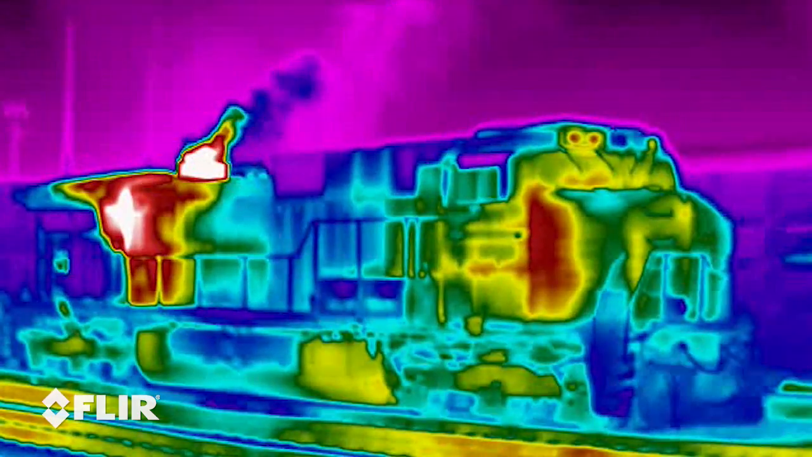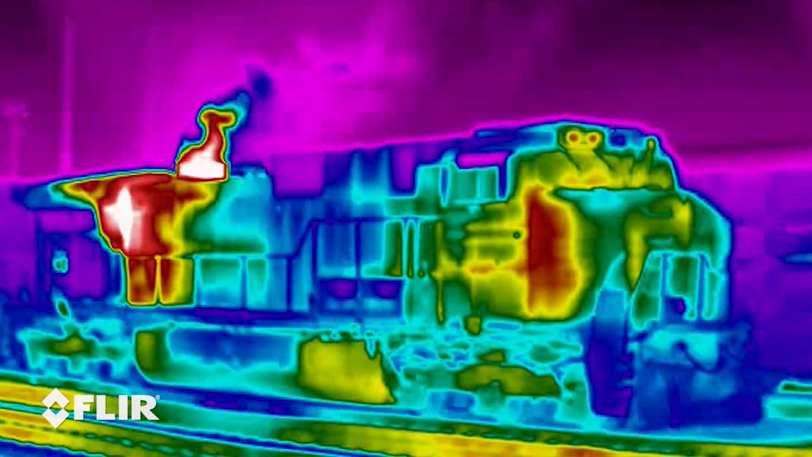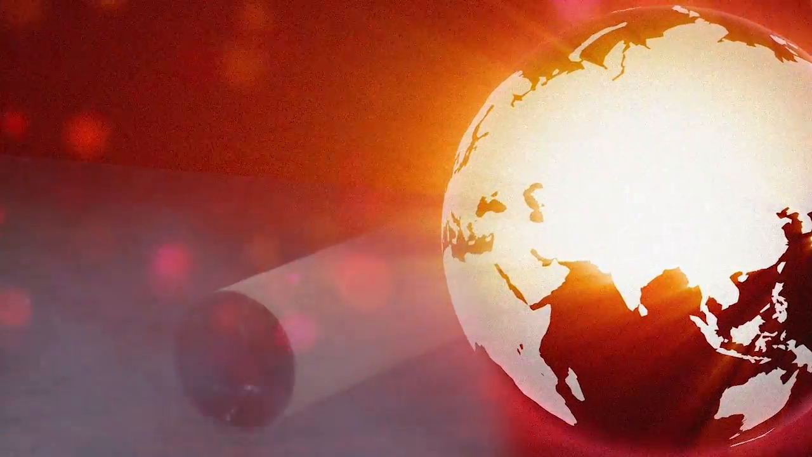Fossil fuels are plant material that formed millions of years ago. They contain sugars and other materials that have a large amount of carbon. We burn that carbon in oxygen and we produce CO2 and water. And you're changing the whole heat balance of the Earth.